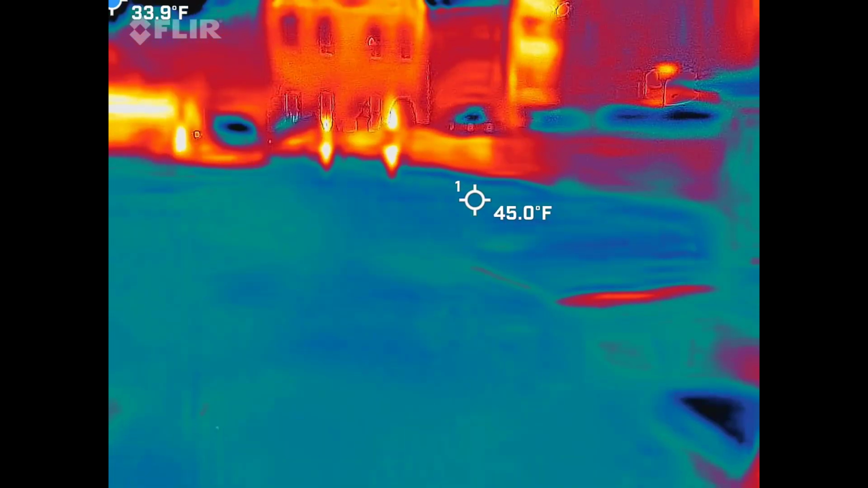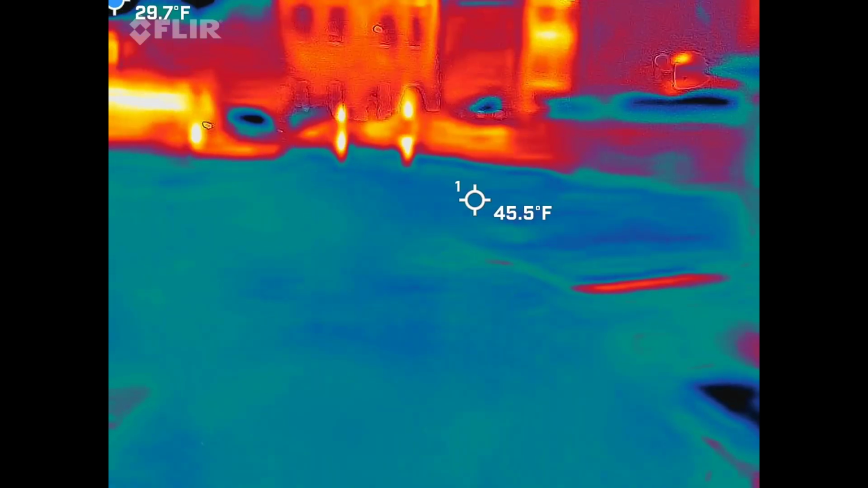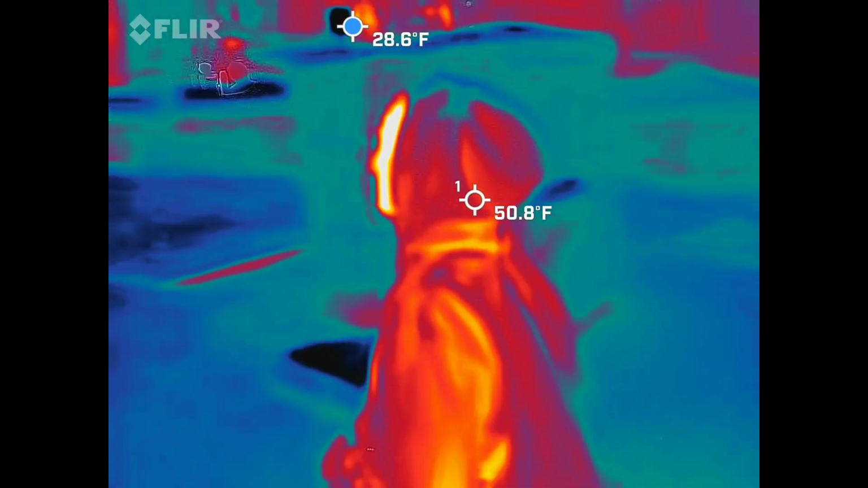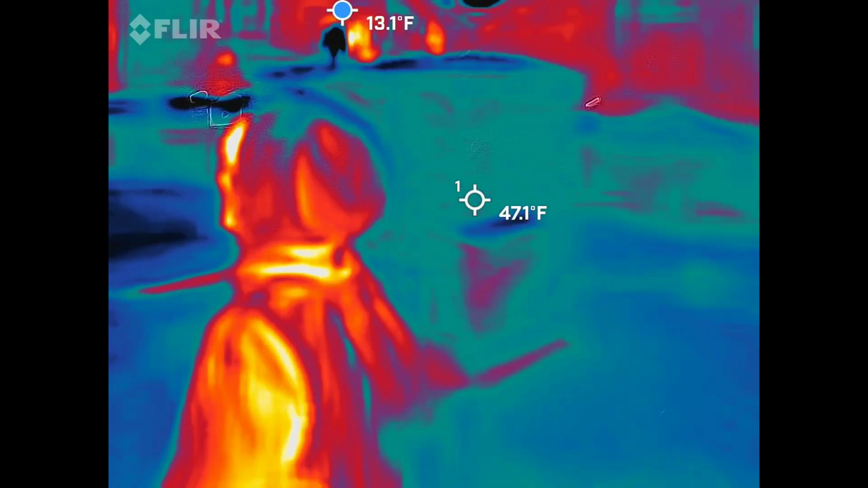See, yeah, but you got people in the background now. Yeah. Maybe go to the... Is that them? Yep. That's really them. I'm like, no. I wasn't trying to get them into it. Okay. But yeah, it's going to fluctuate based on the highest temperature and the lowest temperature.